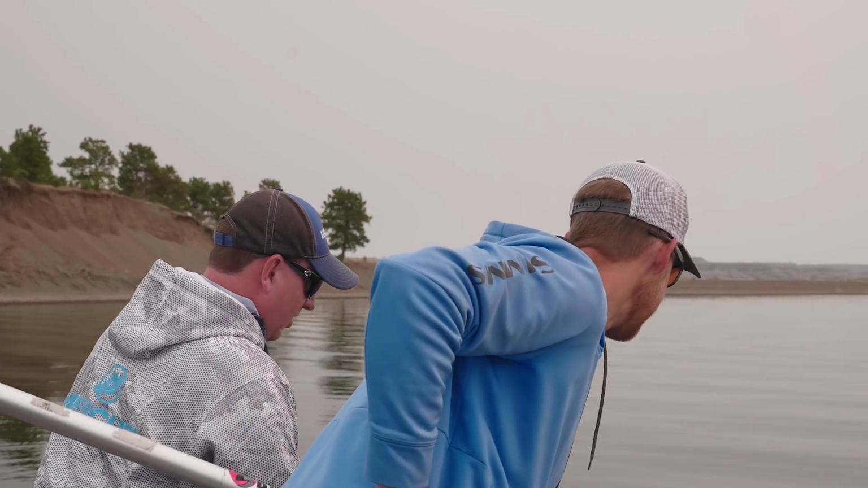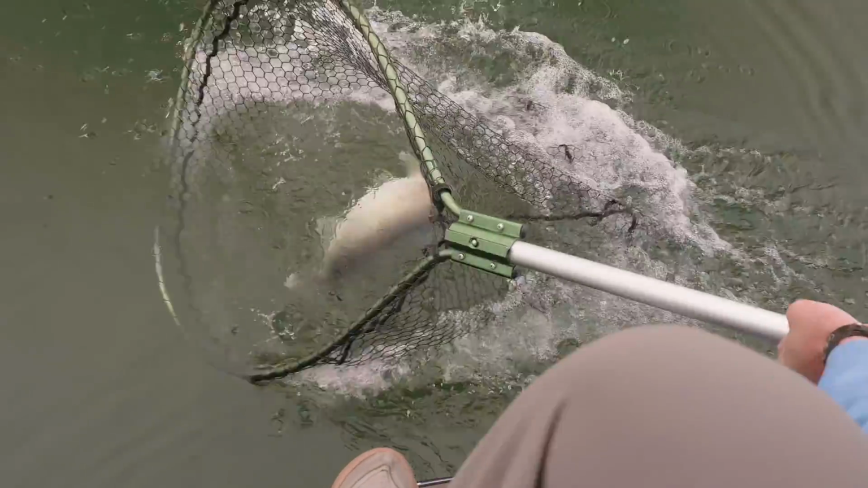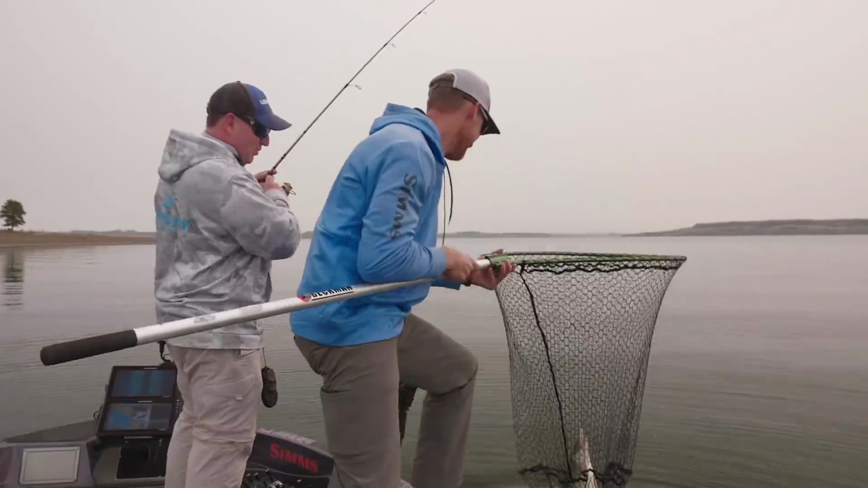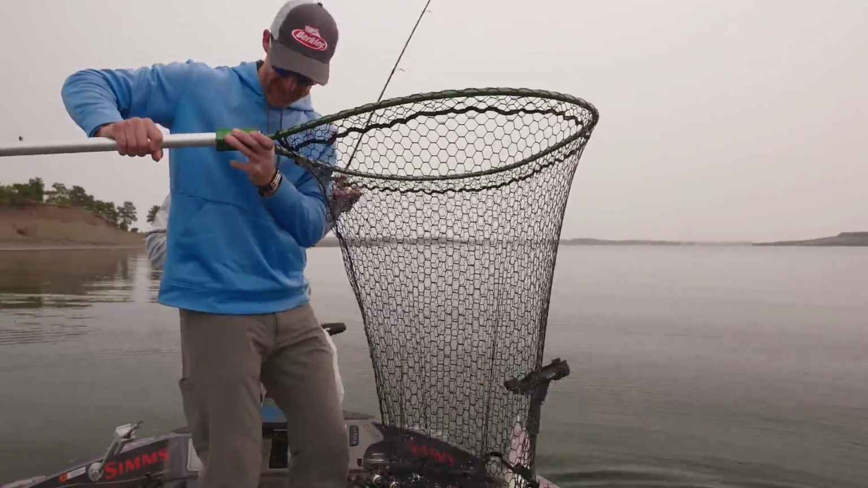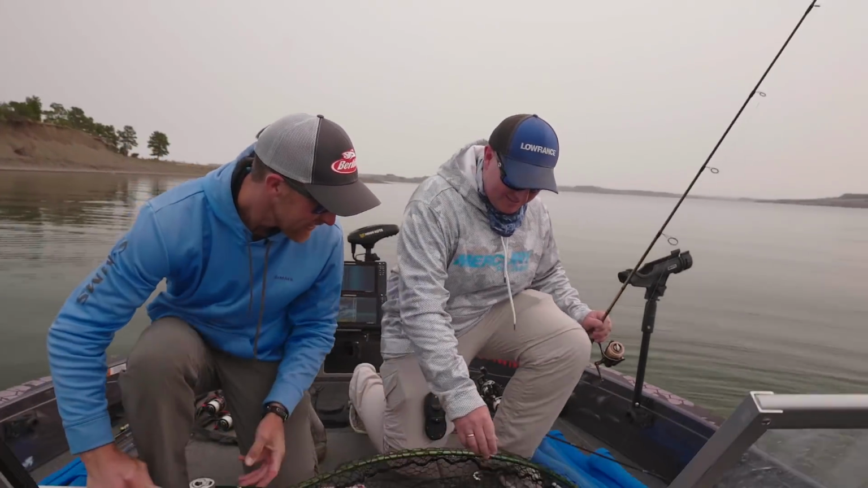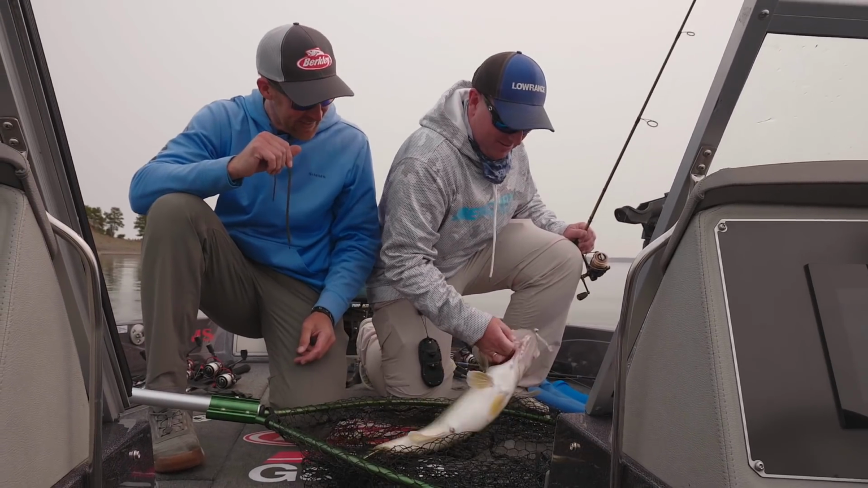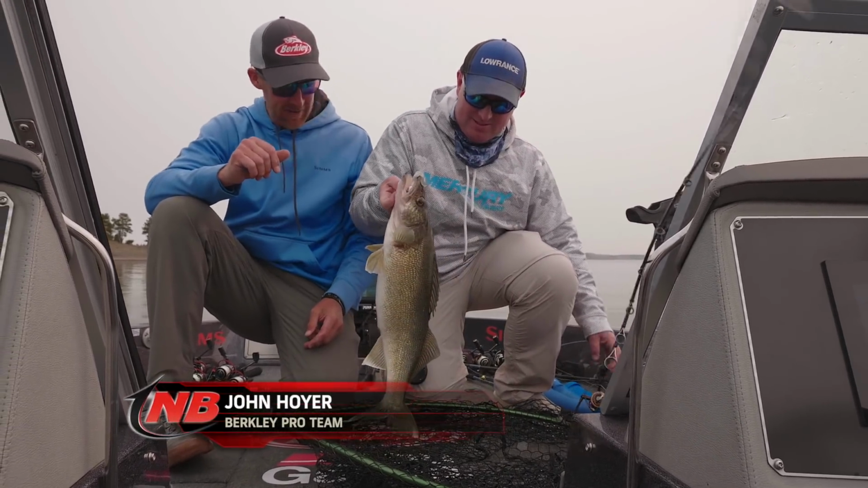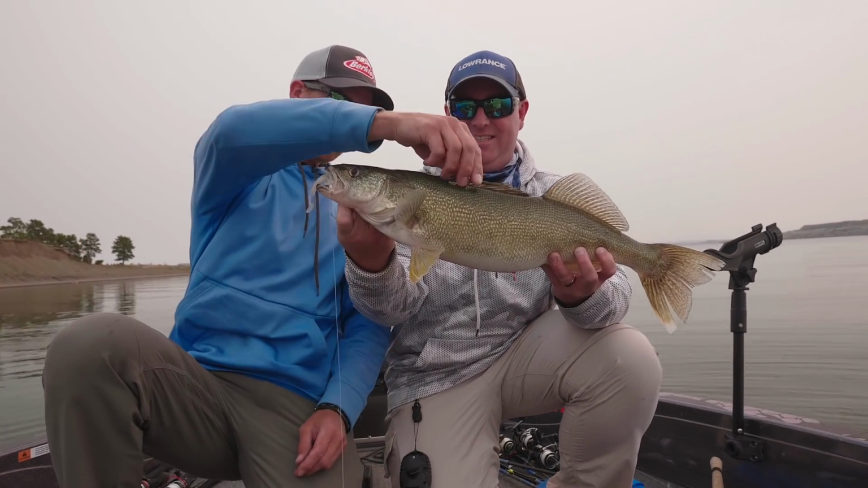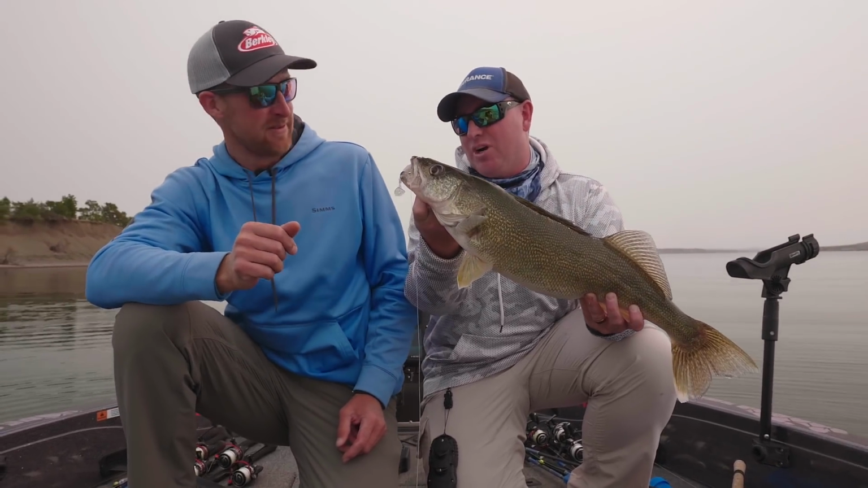Not ready yet. Well, you bring that puppy up, I'll net it. There she goes. Oh! Nice. Wow, look at that. That is huge. Look at that baby there. My goodness, Fort Peck. You were not kidding when you said they are built like no other. Look at that. Beautiful fish. No doubt. Just crushed it too.